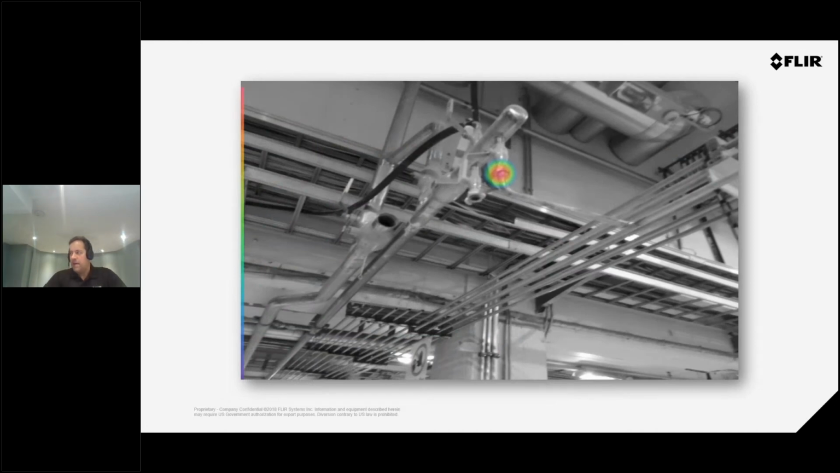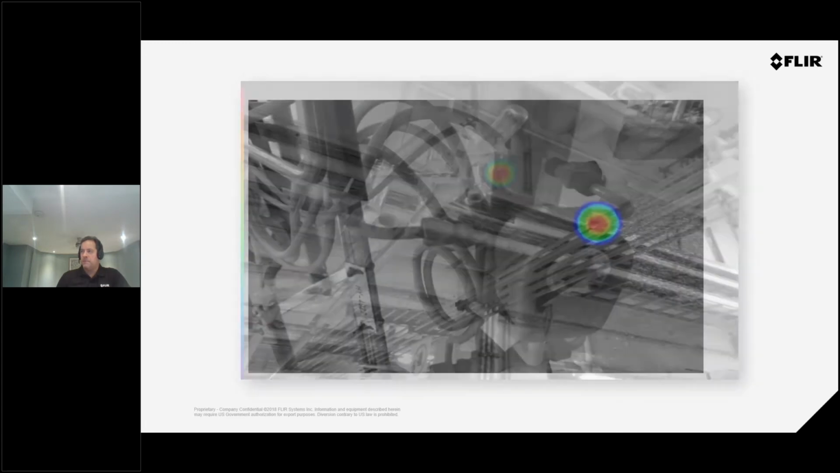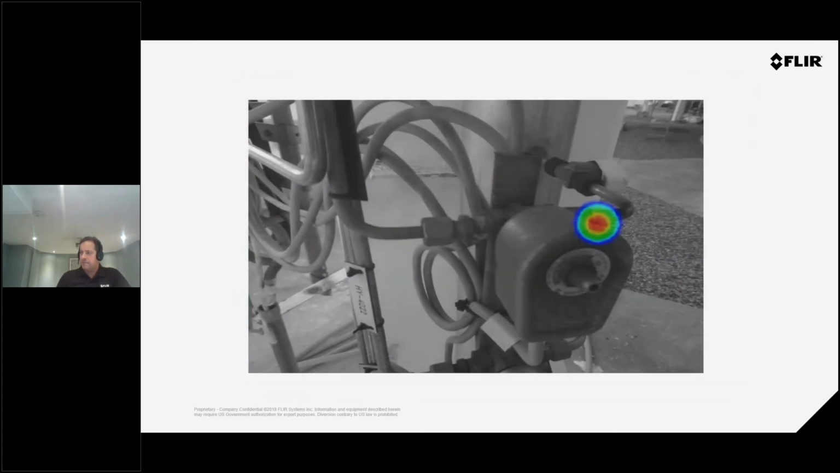Here's an example of a compressed air leak. This is just a joint that you see the camera is identifying, clearly showing us there's a source of a leak right at this connection point. This is another example. Again, what the camera is showing you is there is a leak at this potential point, not at this point. And it's easy to identify. The image is clear. It is black and white, but the reason we did it that way is to make it easier to identify the leak source. If this was a color image with a color spot, it would be hard to see. So we made it black and white to make it very easy to identify where the leak problem is.